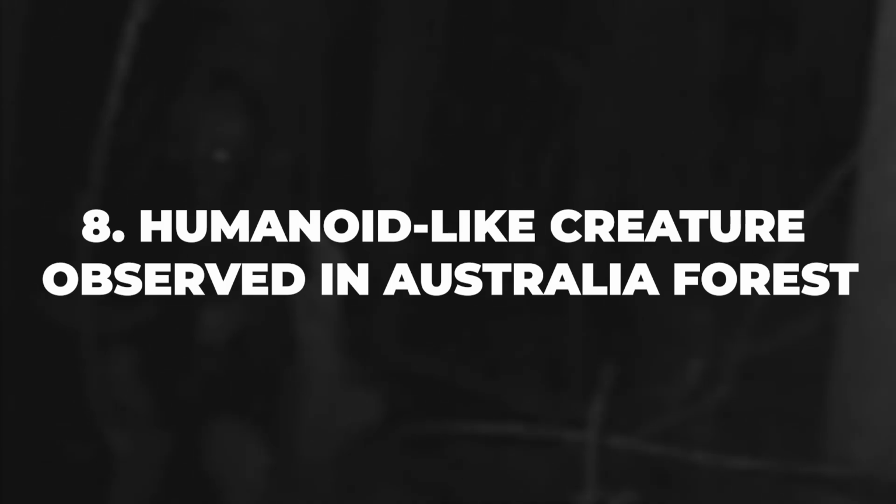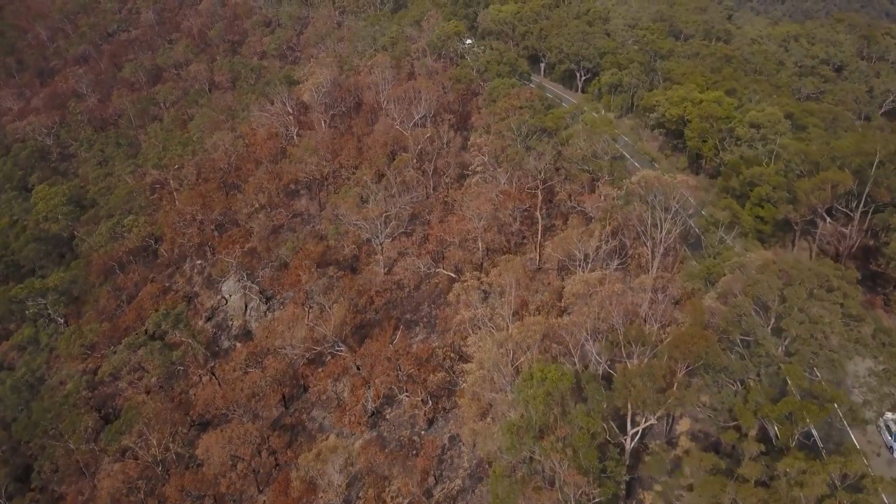Number 8. Humanoid-like creature observed in Australia forest. If this next clip does not send shivers down your spine, I have some questions. An internet user by the name of Cameron submitted this video to an online platform in an attempt to get some clarity as to what he captured on his trail cam in a forest near Sydney, Australia. The video was reportedly captured on the night of October 21st, 2022.